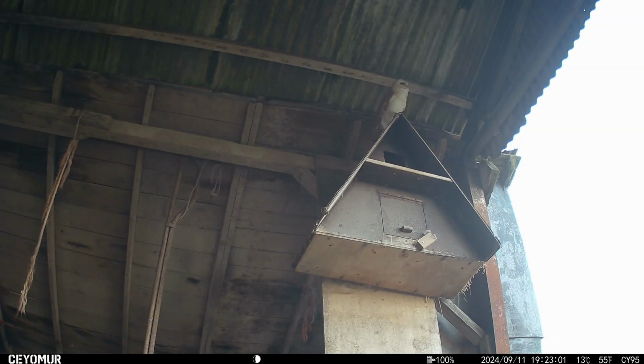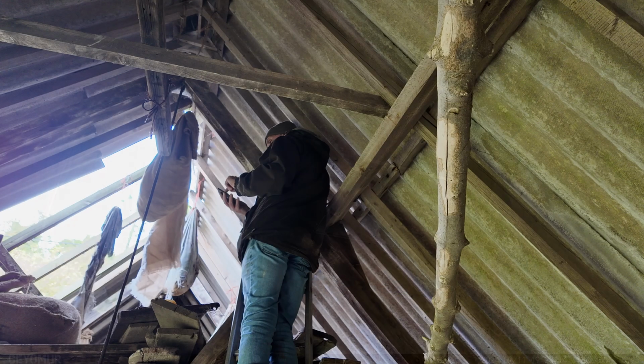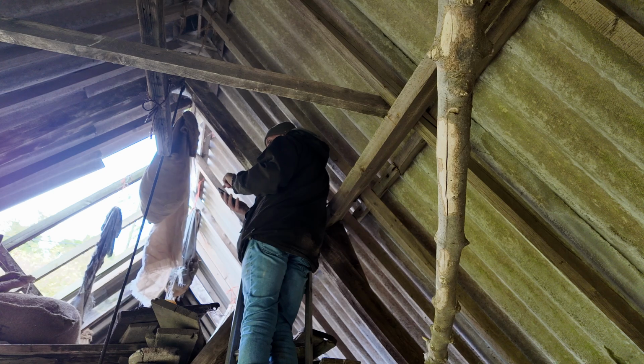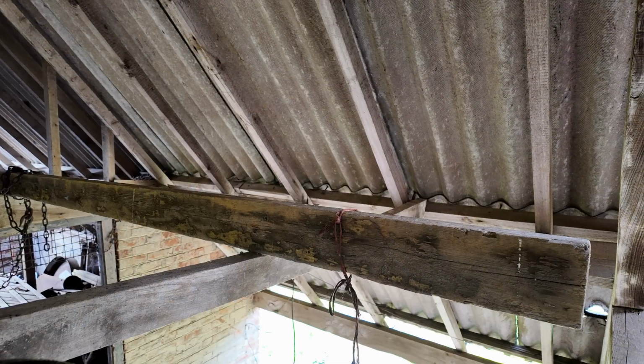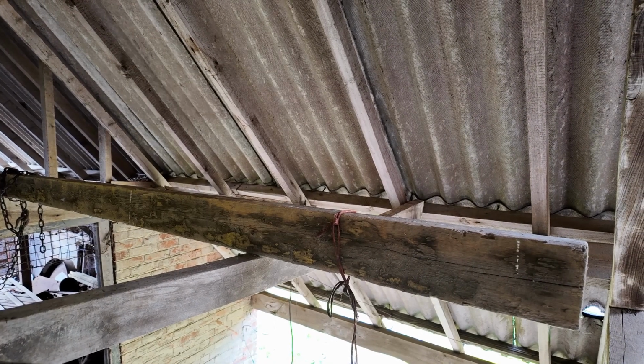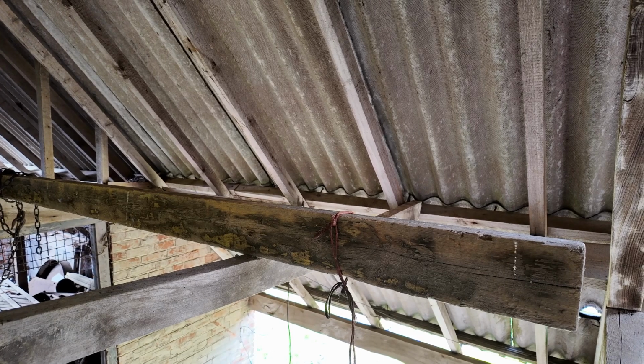Just prior to moving the camera, I quickly checked the footage, and the last time the barn owl box was used was in the second week of September. Once I secured the camera up onto one of the beams, I could use my phone to check what sort of view I was going to get of this beam, with a view to hopefully trying to catch one of the owls from a subtly different angle.